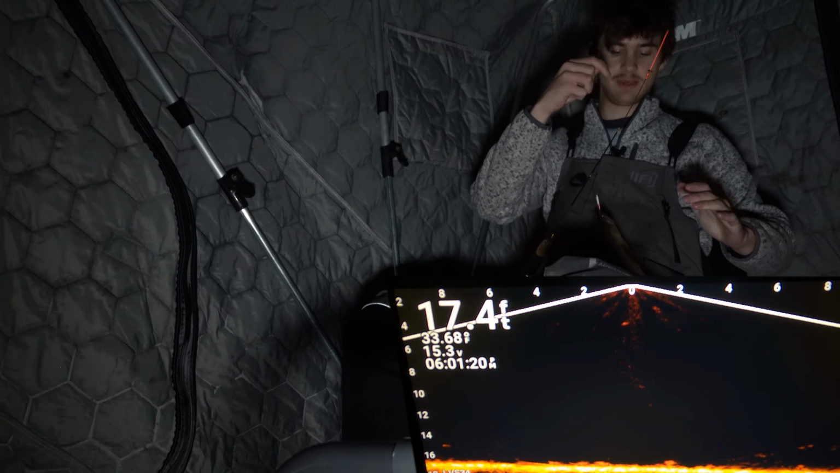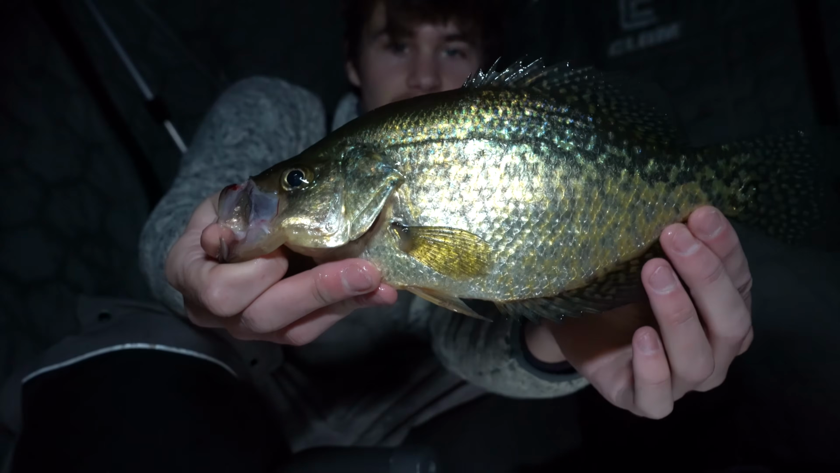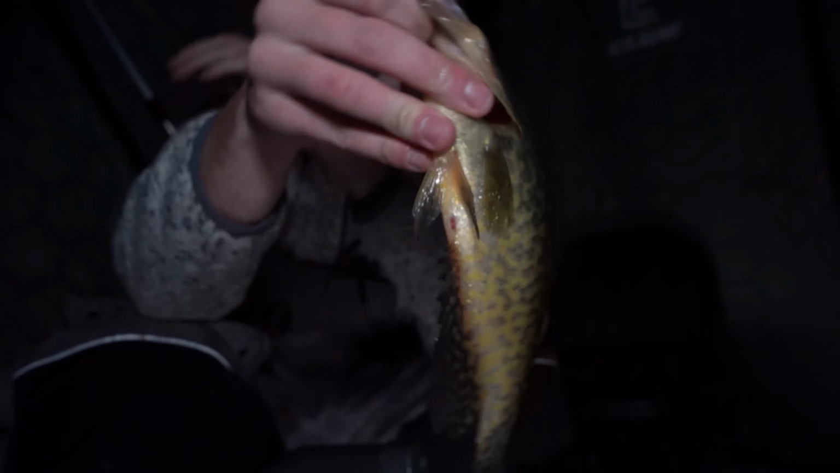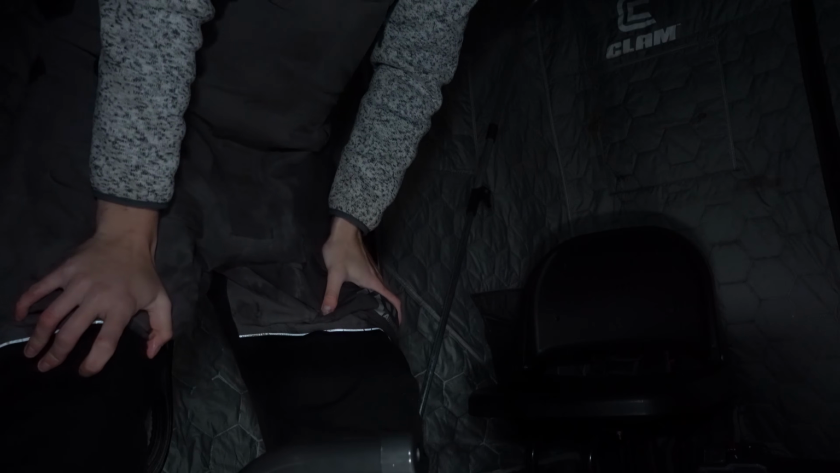Oh yeah, that's a beautiful crappie. That is a beautiful, I'd say about 11-inch crappie. Nice little slab crappie. I mean, look at that guy. All of 11 inches. Beautiful, beautiful crappie. I would not be mad with catching a bunch more slabs like this. She's going back in the water. She is a beauty, and there she goes.